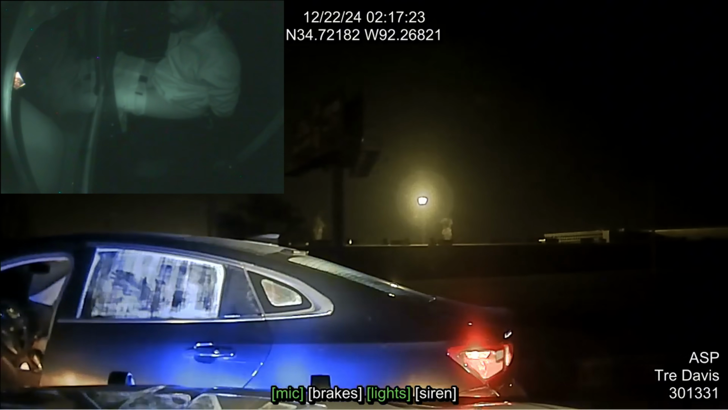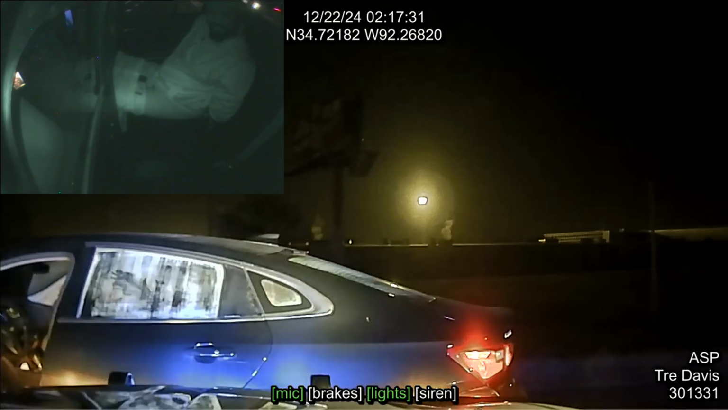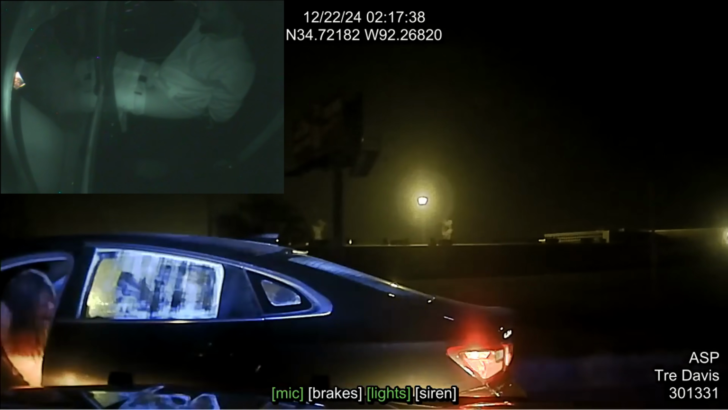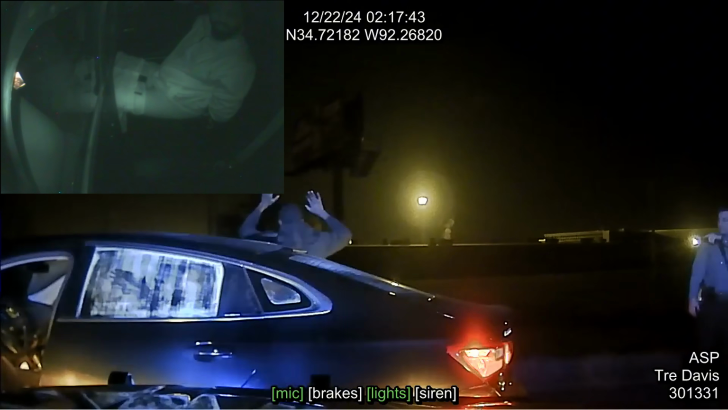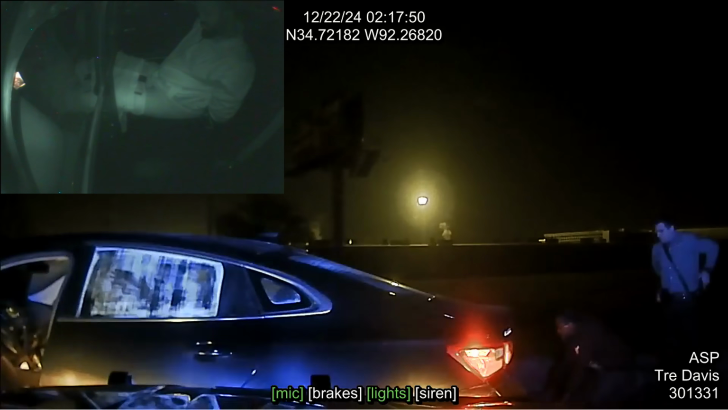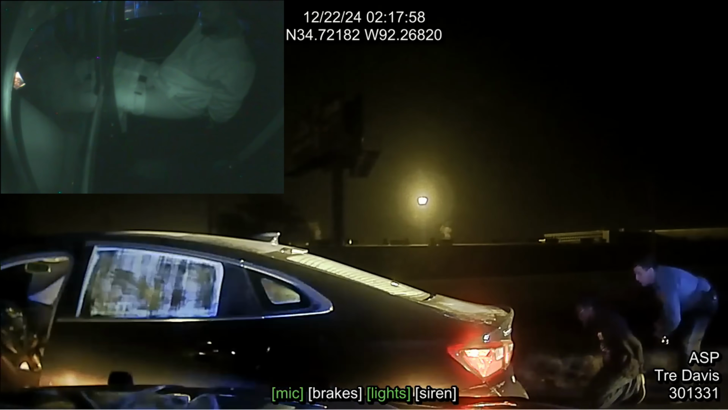Hey, rear passenger, step out of the car with your hands up. Hey, rear passenger, step out of the car. Just keep your hands up, man, all right? Face away from me, walk backwards to the sound of my voice. Get down on your knees right there, buddy. You have any weapons on you or anything? You're just being detained right now, okay? You're not under arrest at this point.